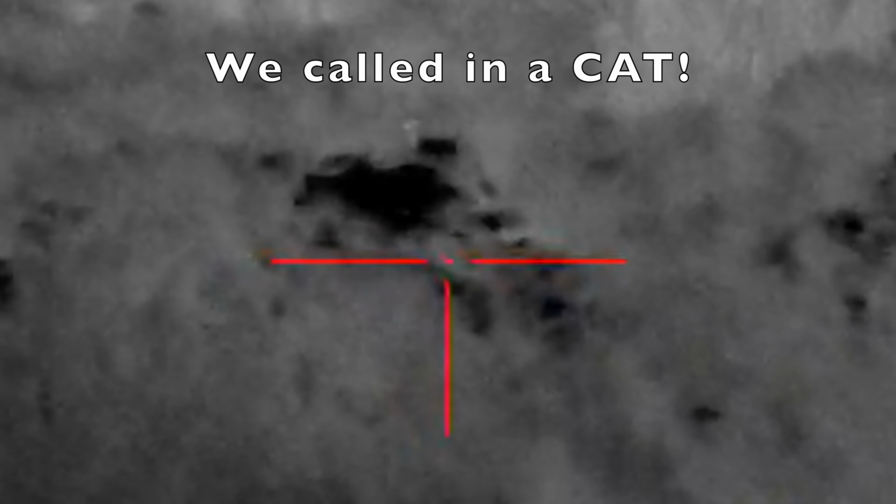This literally is the craziest thing that's ever happened to me, or us, while hunting. That was wild, and we got it on film too through the ATN. It was absolutely wild. We were talking about it because for us it's so rare to actually see cats, but if anything, this proves to us how valuable this thermal is going to be. Does it not? I think it does. Yeah, it does. Because we literally called in a cat.